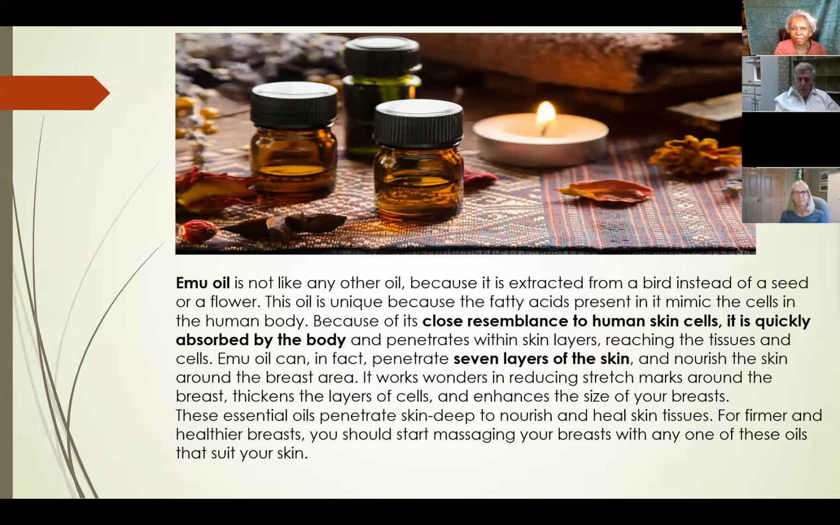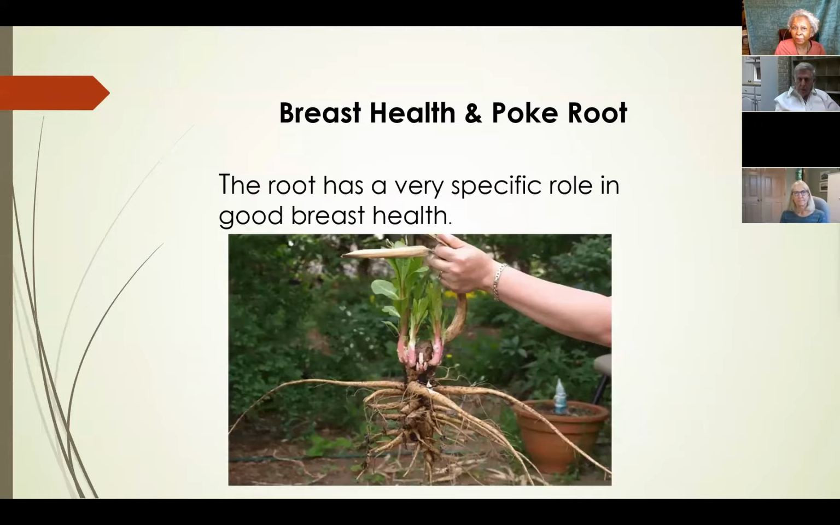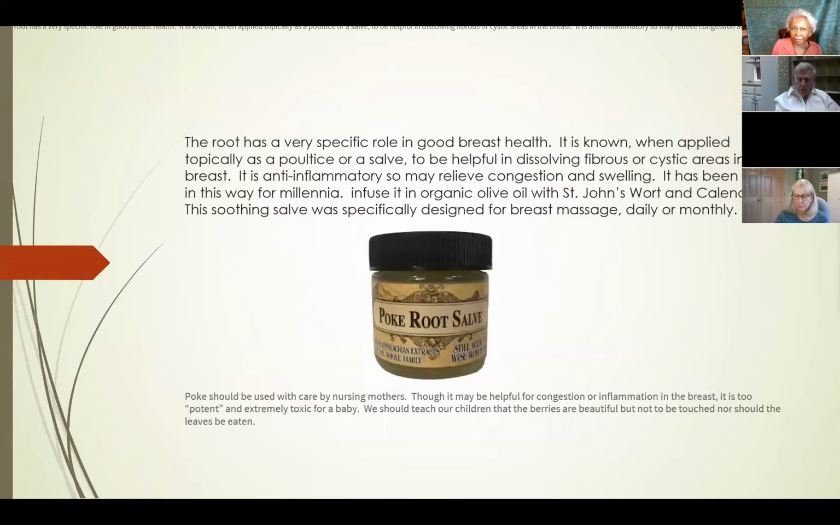When you ask a lot of naturopathic doctors or doctors about what to do for breast cancer, breast cysts, breast soreness, a lot of them say pokeroot. Pokeroot is great. A lot of people are afraid of it, but I think it's really good if you do it right. It's one of the best things for breast health. It helps to dissolve cysts, and it also gets rid of the inflammation. It also helps with congestion, swelling, and it's great for lymphatic.